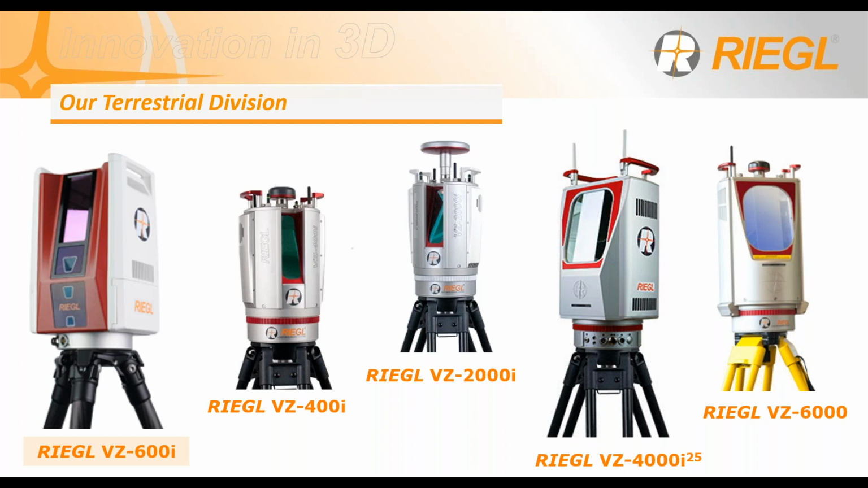We also have the long-range VZ-2000i with up to 2.5 kilometers in range. That's over 8,000 feet. The newer version, the VZ-4000i, was just recently released. It's faster and even easier to use than ever. And we also have the unrivaled VZ-6000, scanning glaciers and open pit mines, even in dust, haze, rain, and snowing